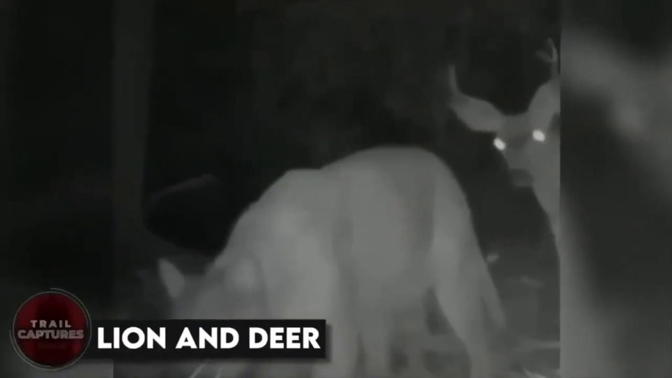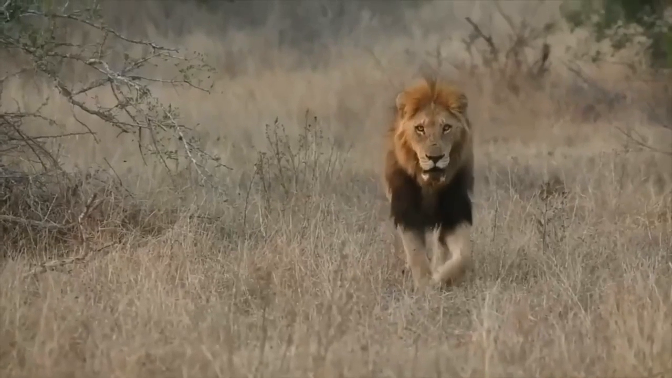Lion and deer. Take a look at this unlikely pair taking a leisurely walk through the woods. It's a lion and a deer. Can you imagine? This trail cam clip is truly special, considering lions are notorious predators and rulers of the jungle. Yet here we witness a deer fearlessly following a lion, as if they're old chums or something. Who knows what really happens in the animal world? But one thing is certain. This video is guaranteed to brighten your day and put a smile on your face.